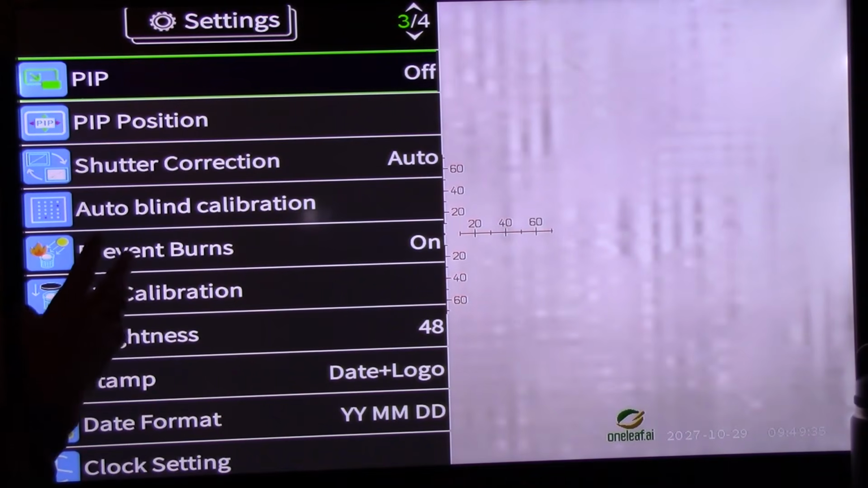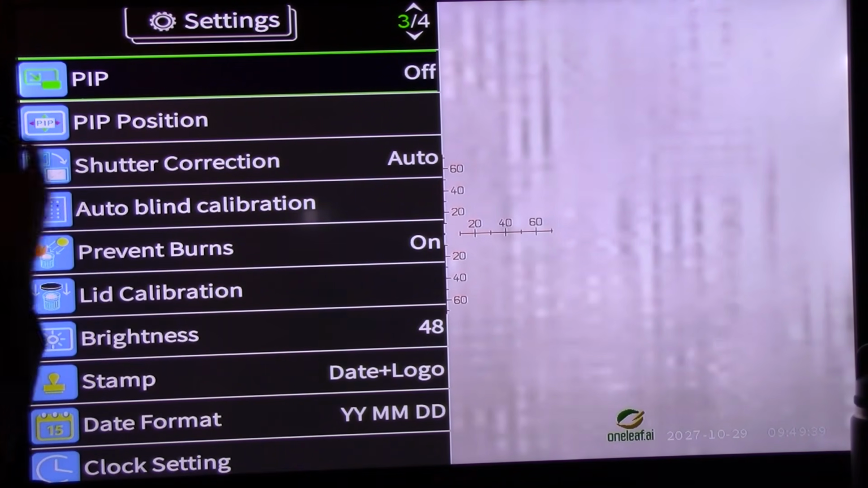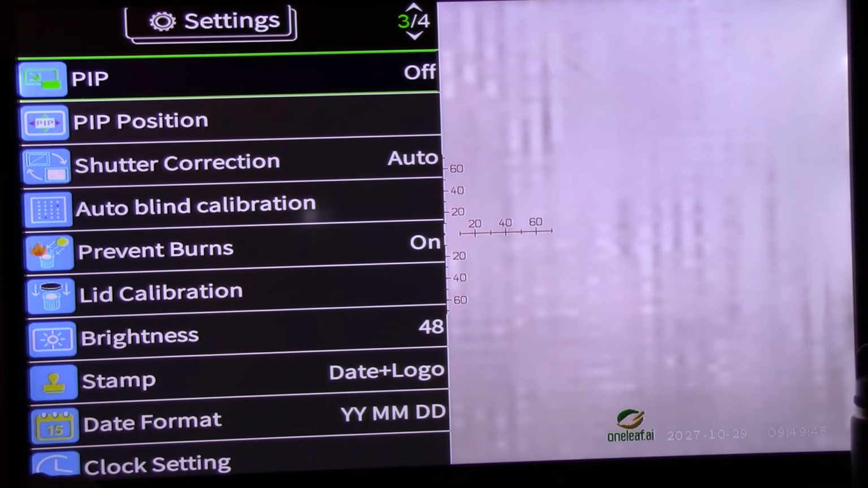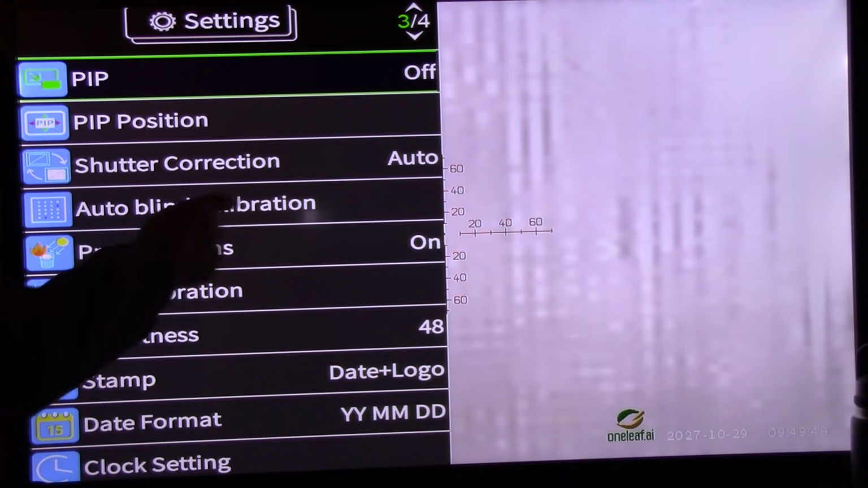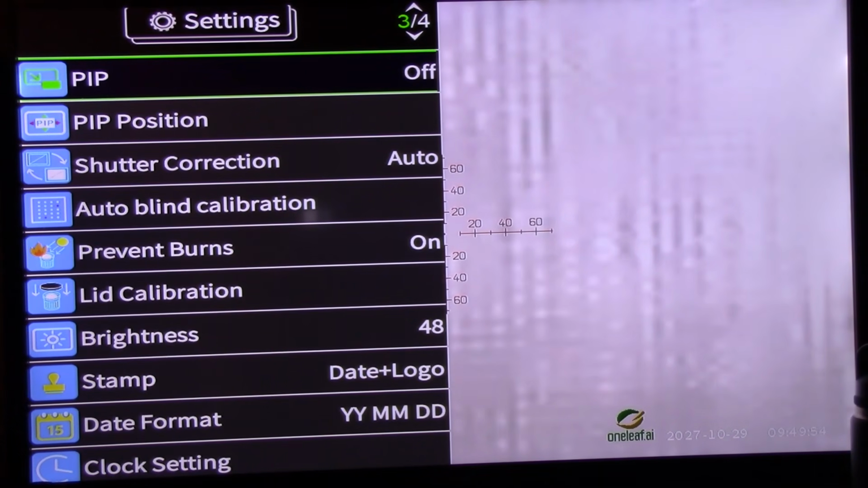It's a more magnified view of whatever you're looking at in your main picture. You've seen it, people, if you watch any thermal hunting videos at all, you know what I'm talking about. We'll do it out in the field. We'll see it later. Auto blind, prevent burn, absolutely. You say do not point these things at a source of extreme heat. You can burn the sensors in it, I guess.